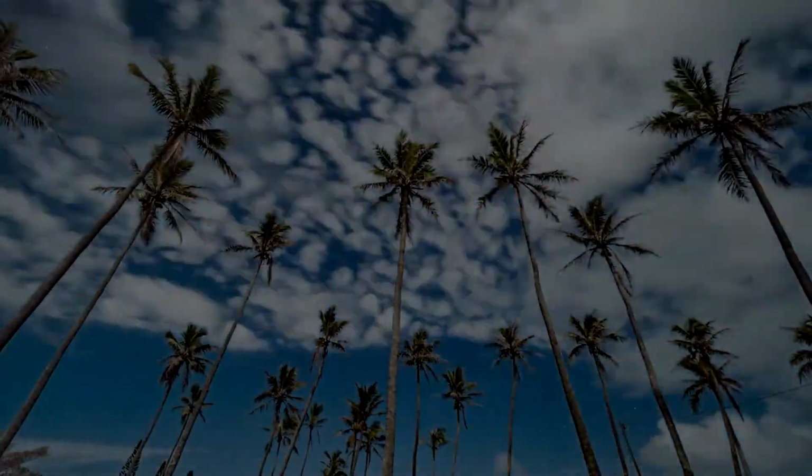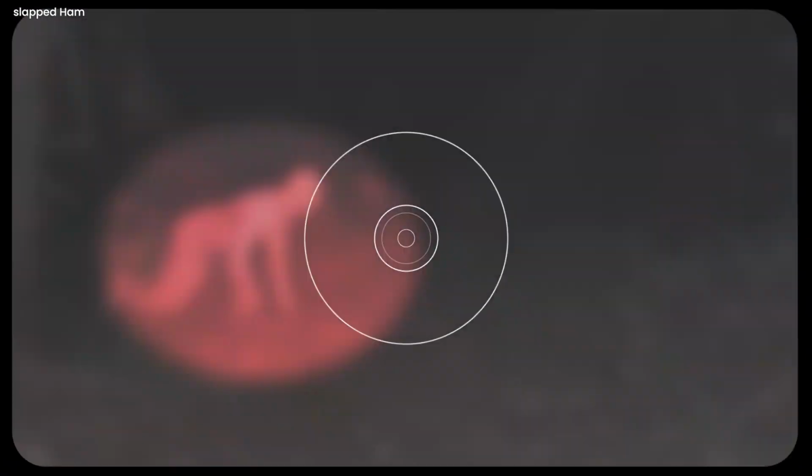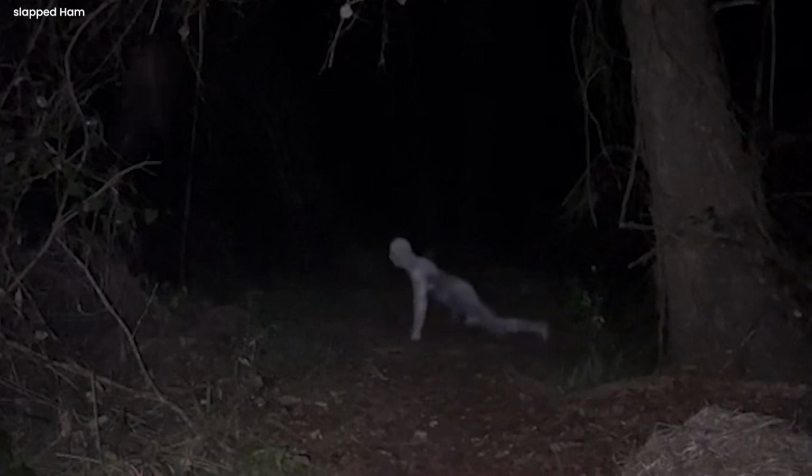Nightmare's crawling dance. Within the treacherous depths of the forest, a trail camera bears witness to a grotesque anomaly. A zombie-like creature, twisted and contorted, slithers across the earth with unnerving agility. Its elongated limbs propel it forward in an unsettling dance, defying all laws of nature.